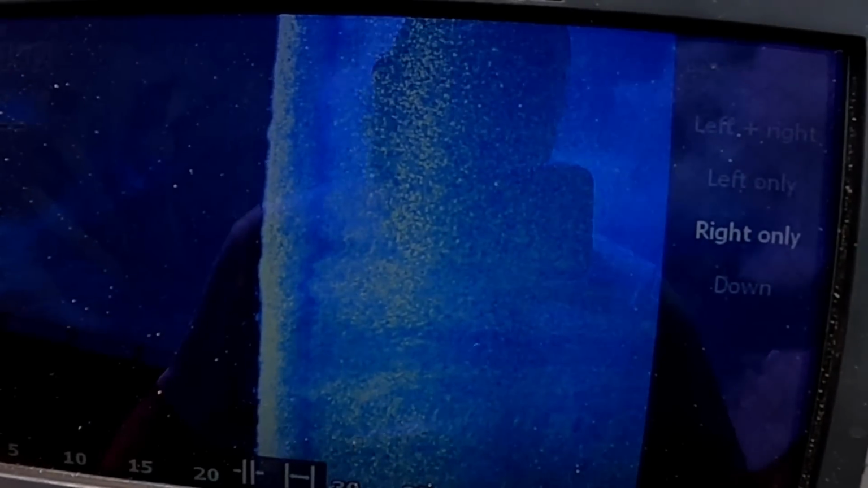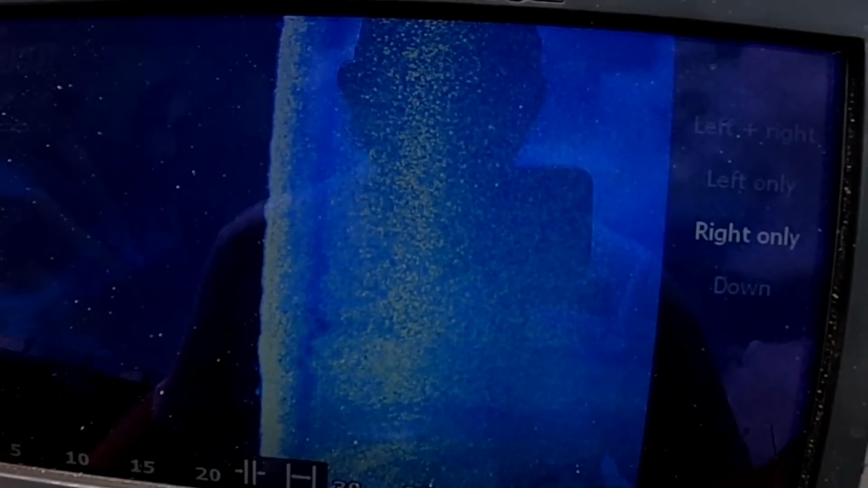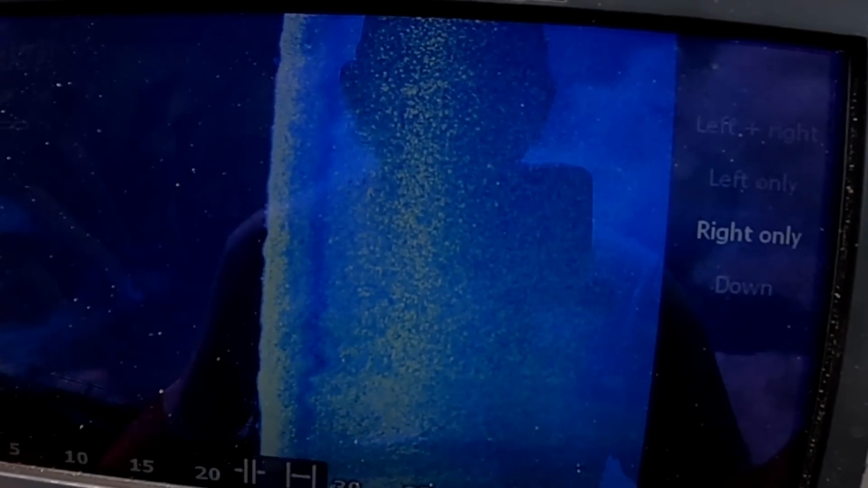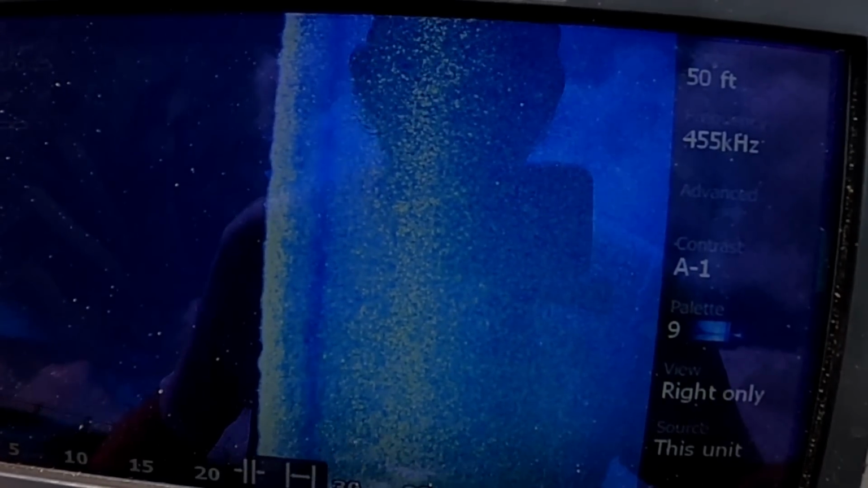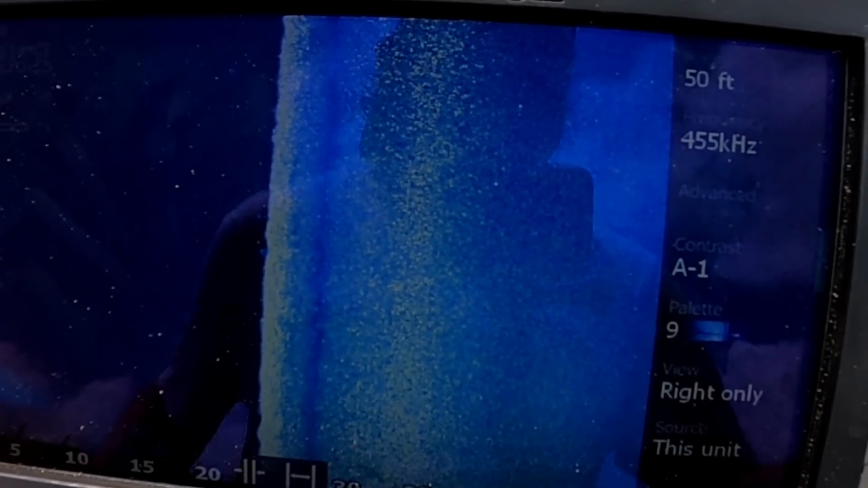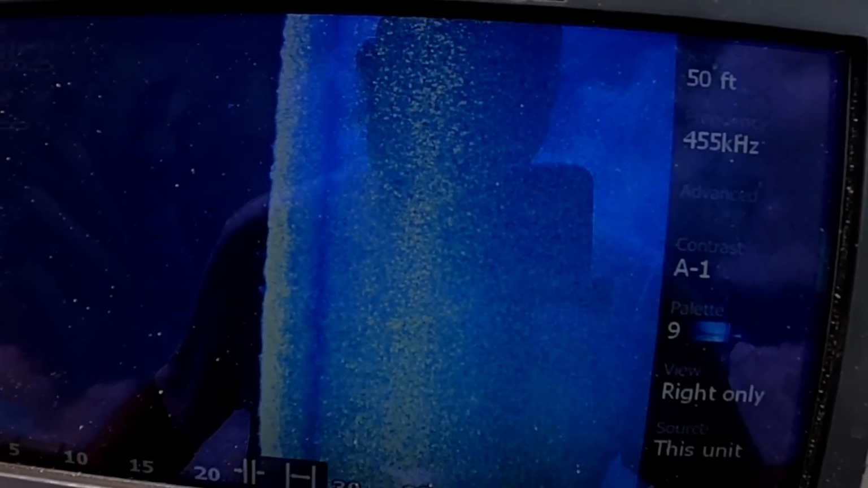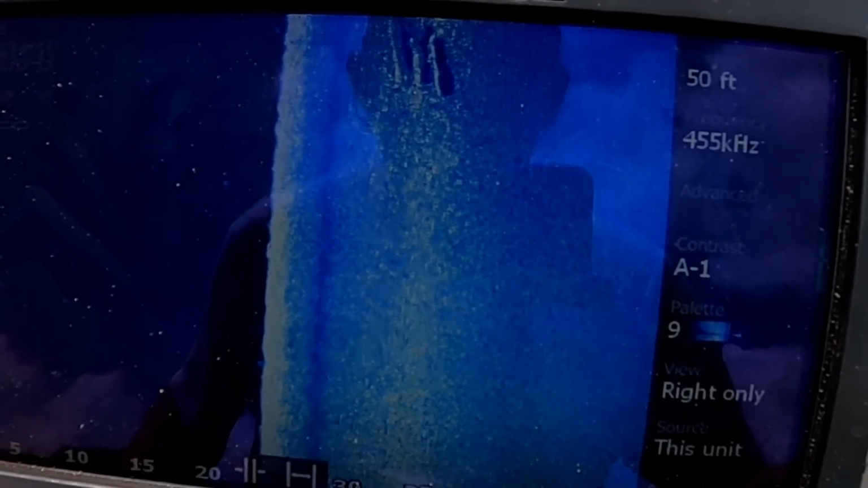I've gone over something a few times, and I saved it as a waypoint. I'm trying to narrow it down with only one side, because you can see it better with the one side. Like I said, my sonar is not the best, so we're gonna try and catch it on the right side of the boat. I don't know if it looks like a car or not, but it looks like a structure. There it is, coming up right here.